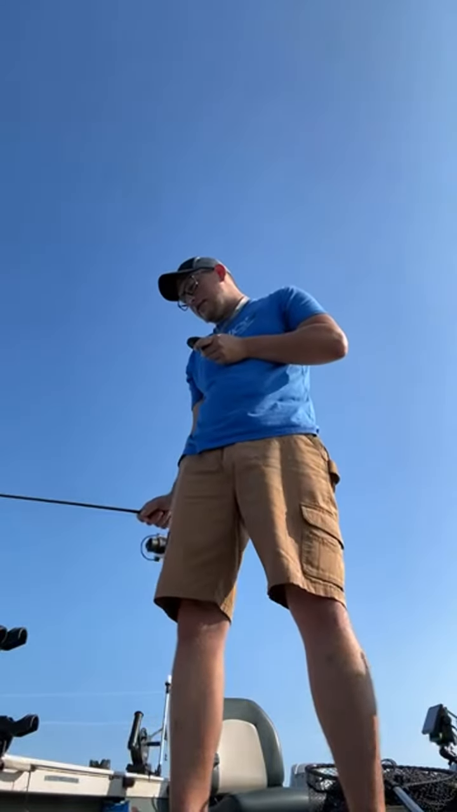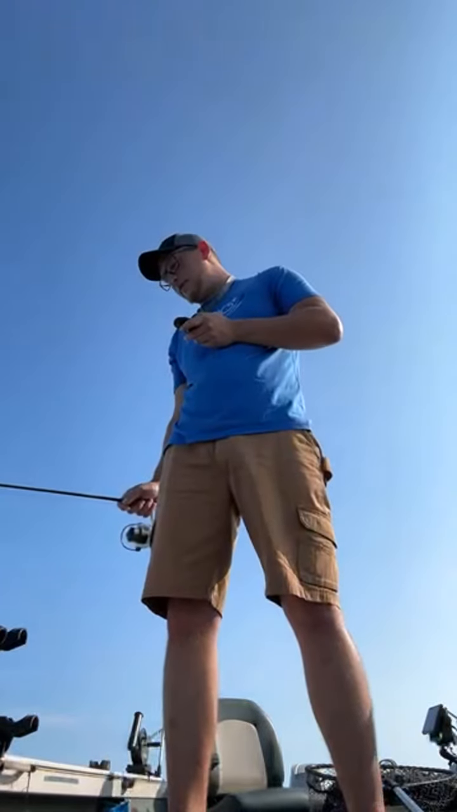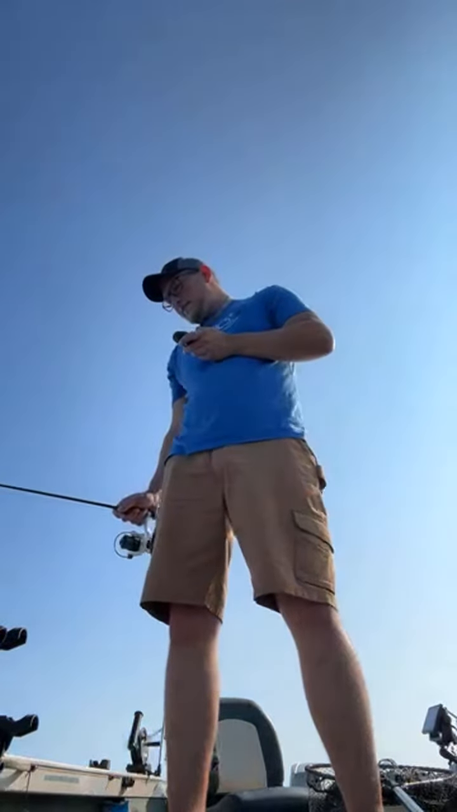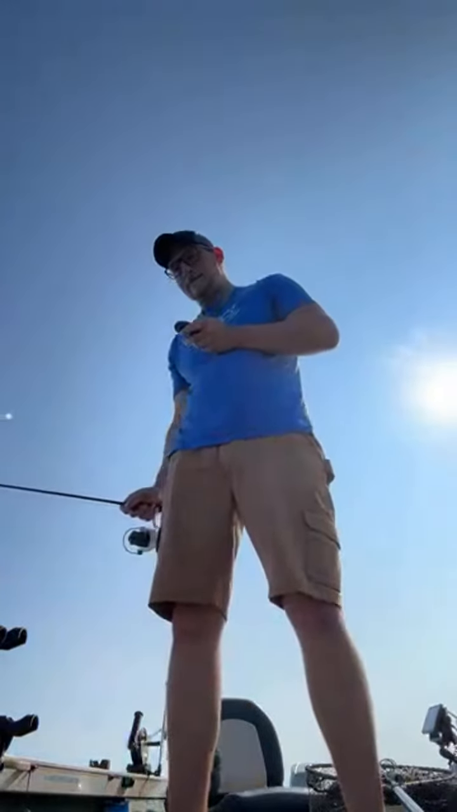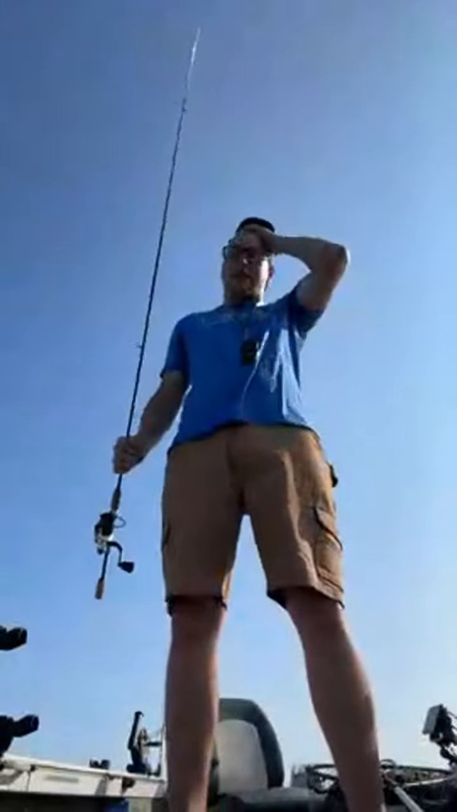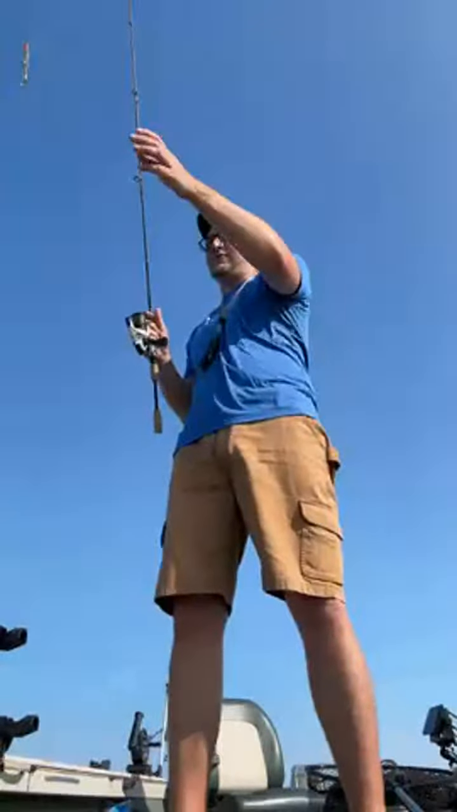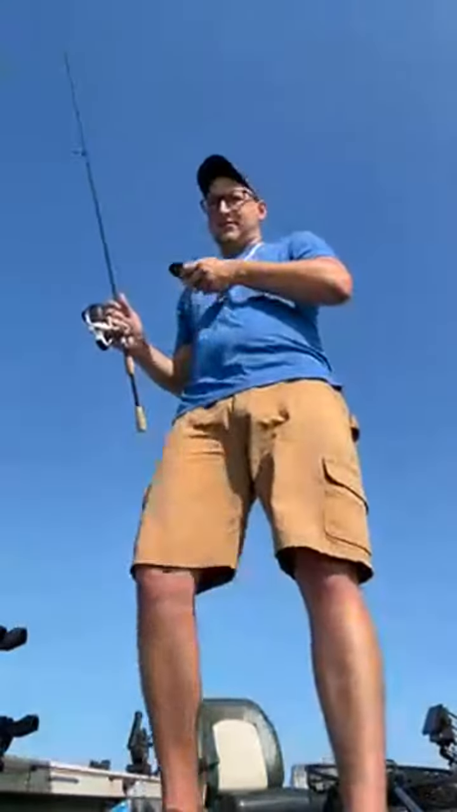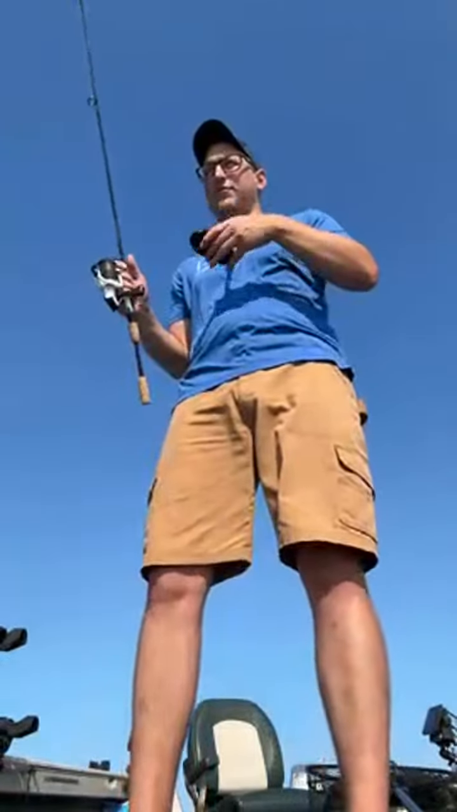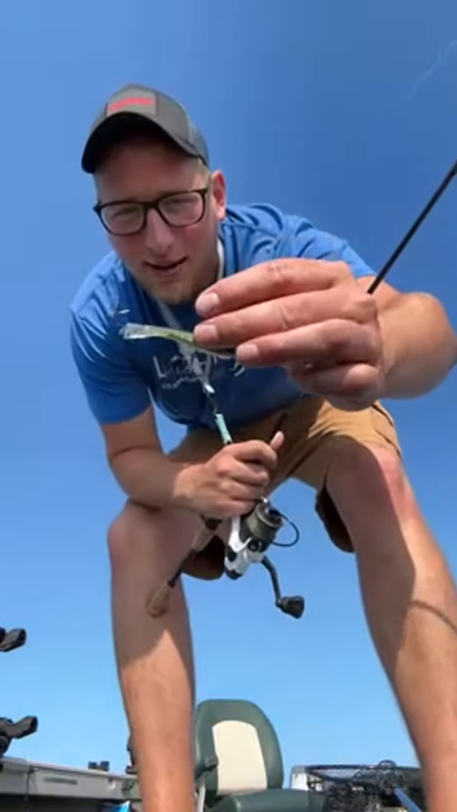Oh, there's some over there to my right. Go over there and check these out quick. Either way, I had a good time today for sure. Cannot beat it. Show you guys what I was using. The F7 jigging wrap. I don't even know. It's like a baby bass color or something. I have no idea.